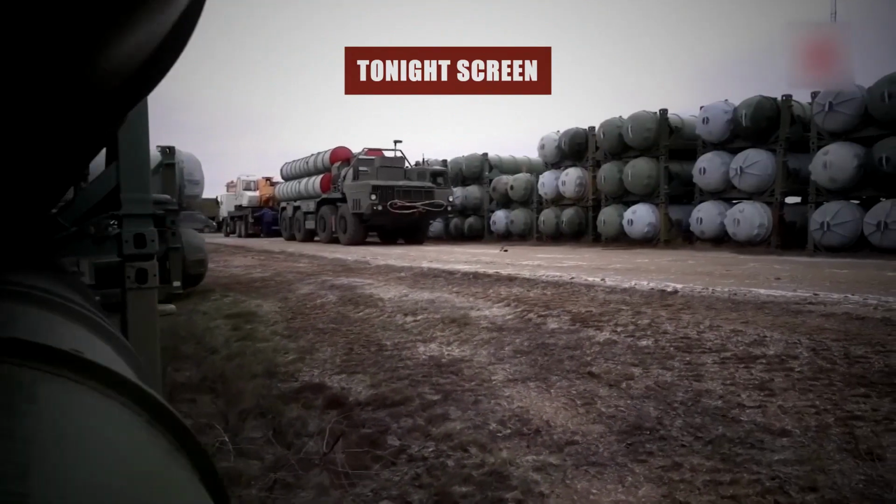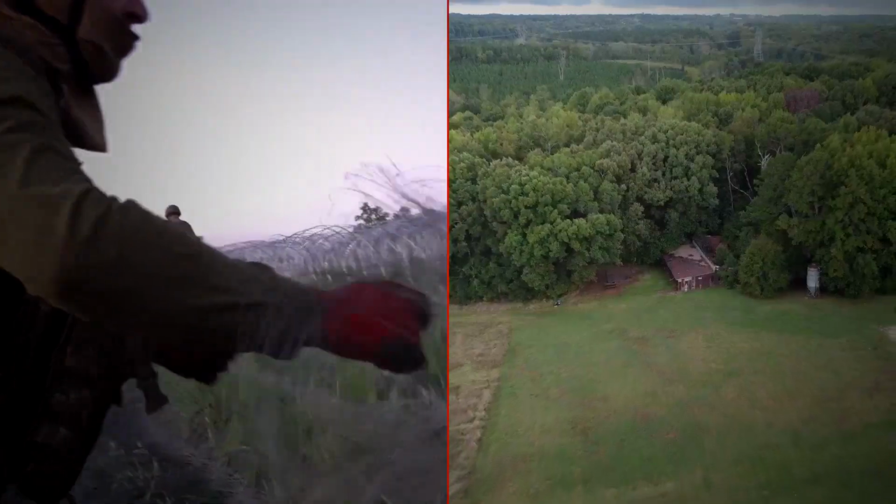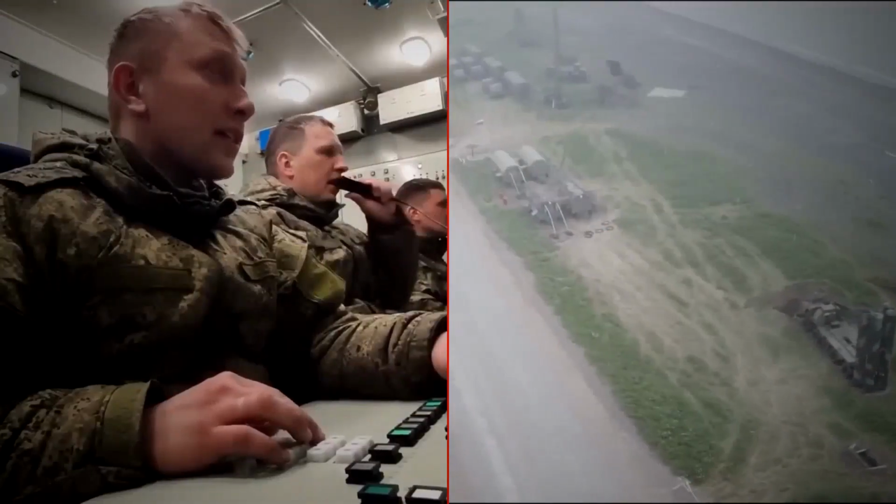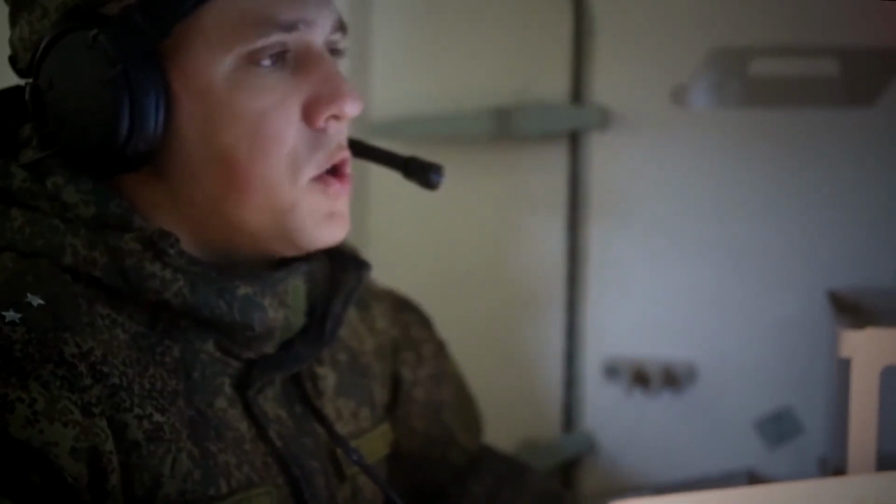12 heat signatures, stacked along the back wall of a cellar. A generator running somewhere beneath the rubble, warm enough to bleed through solid brick. The operator freezes for a second, then keys his radio. Command needs to hear this now.